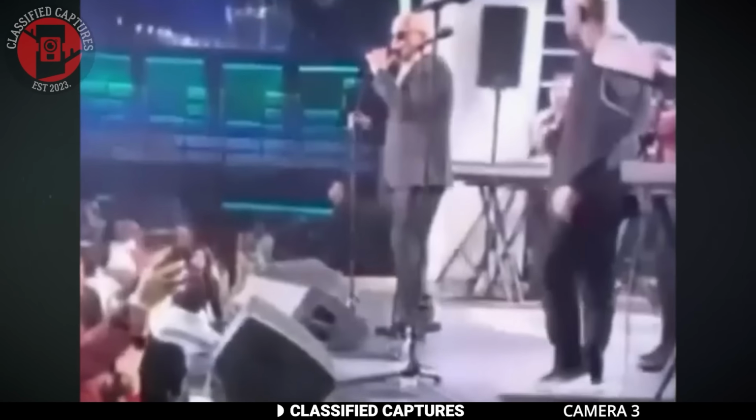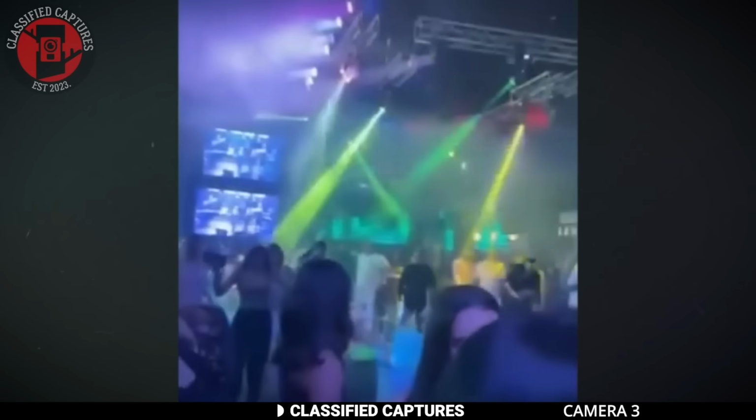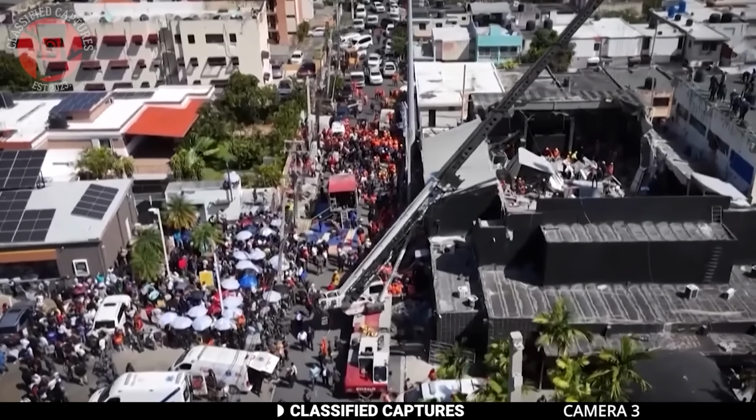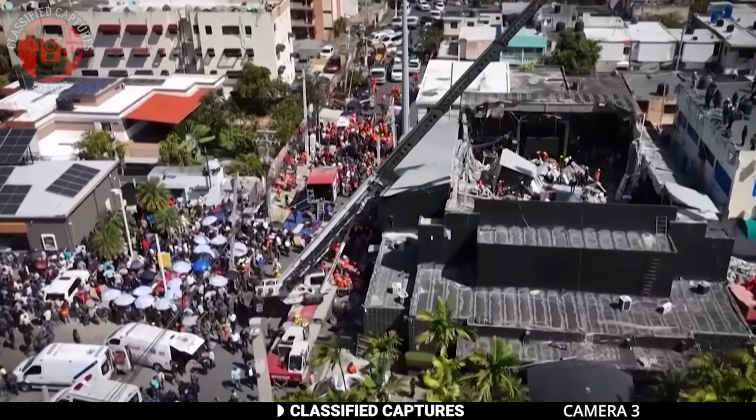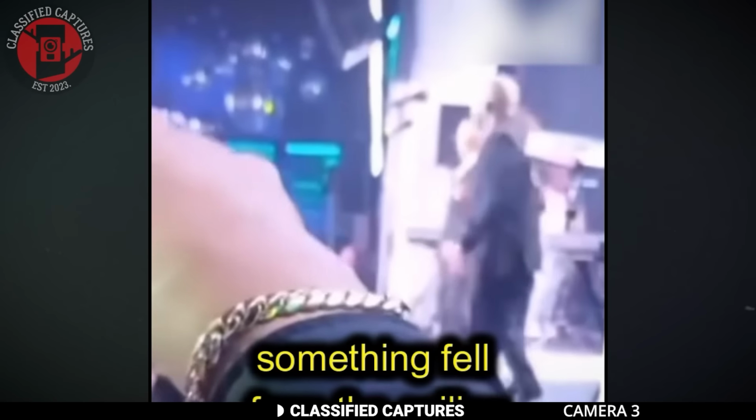The death toll in the catastrophic roof collapse at a nightclub in the Dominican Republic is rising. Just this year in the Dominican Republic, tragedy struck at a popular nightclub during a concert. Famous singer Ruby Perez sadly lost his life that night when the ceiling of the venue suddenly collapsed, crushing the crowd below. It was a devastating event that took the lives of over 220 people, including the performer.